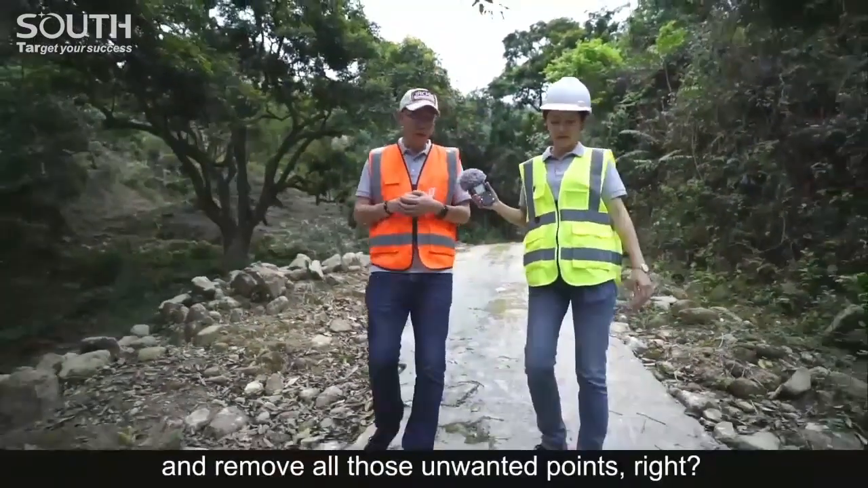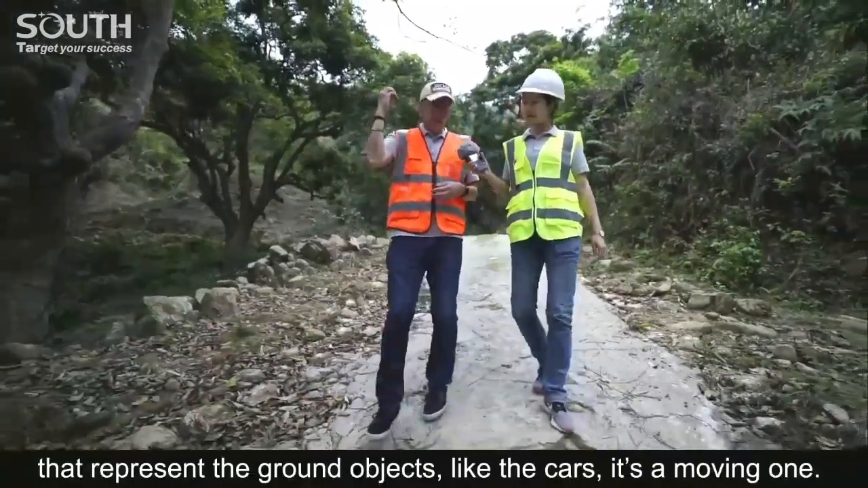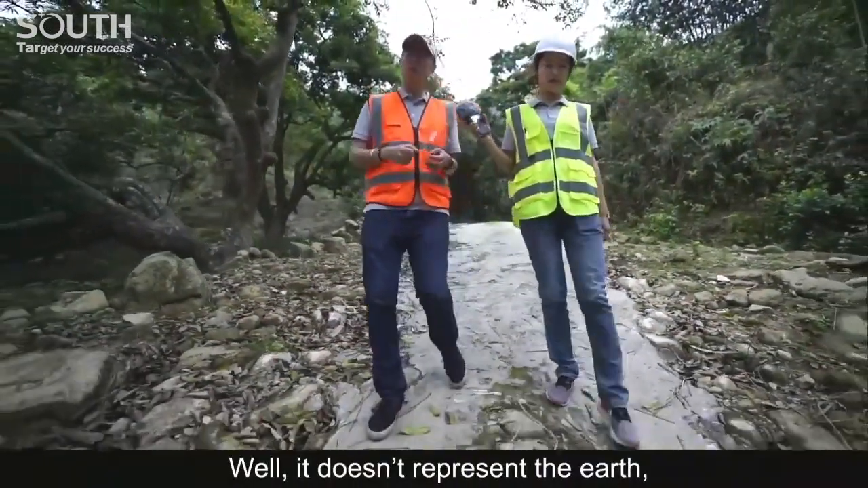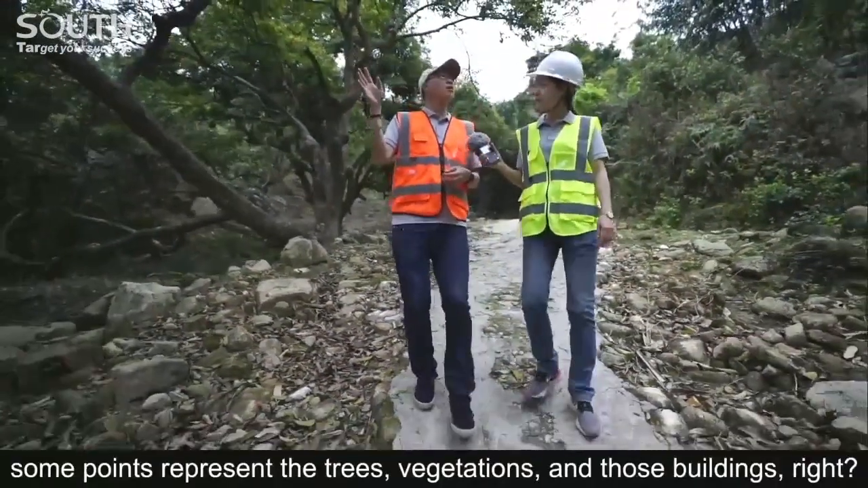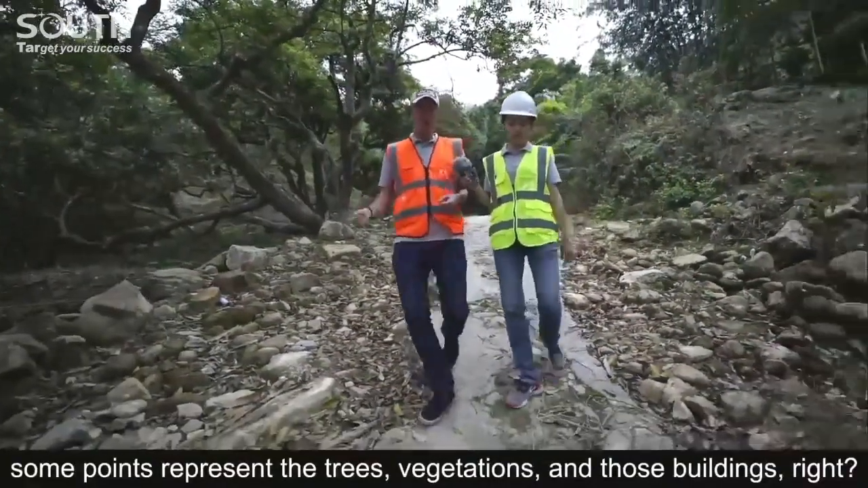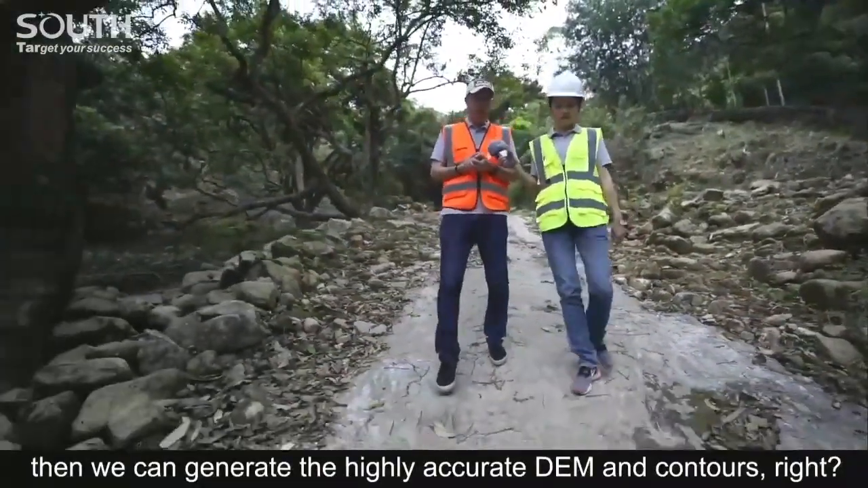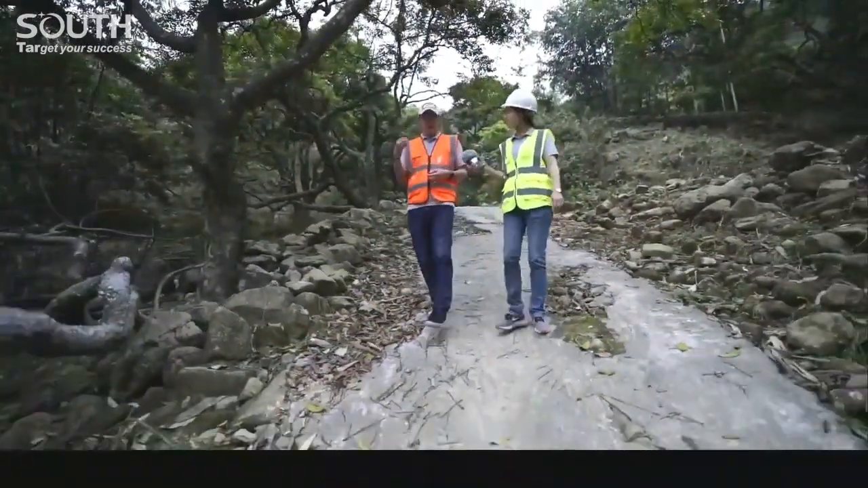Some points represent the trees, vegetation, and those buildings, right? After we remove all of them, we can generate the highly accurate DEM and contours. On the other hand, photogrammetry vectorized mapping is a bit labor intensive. You need some time. You have to learn and invest some time in it.